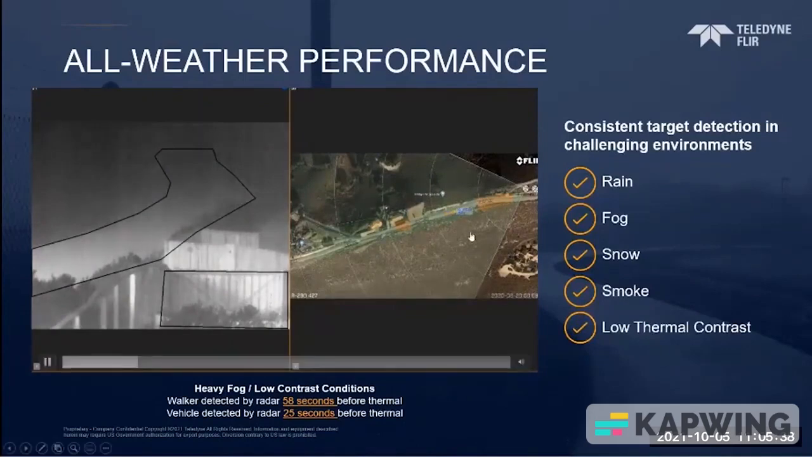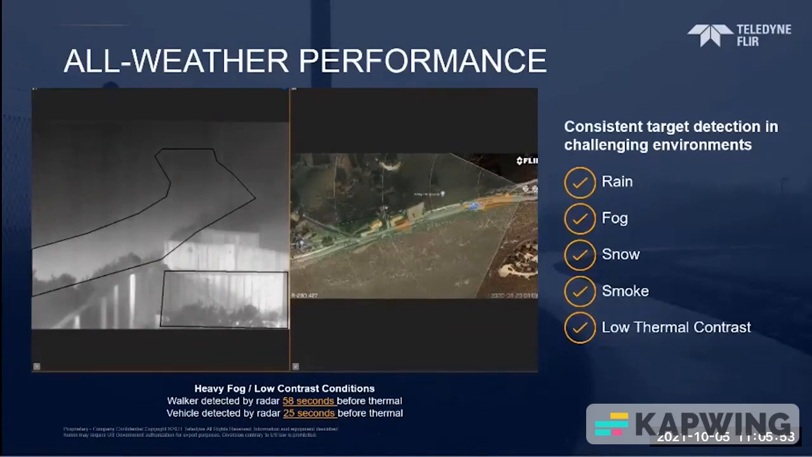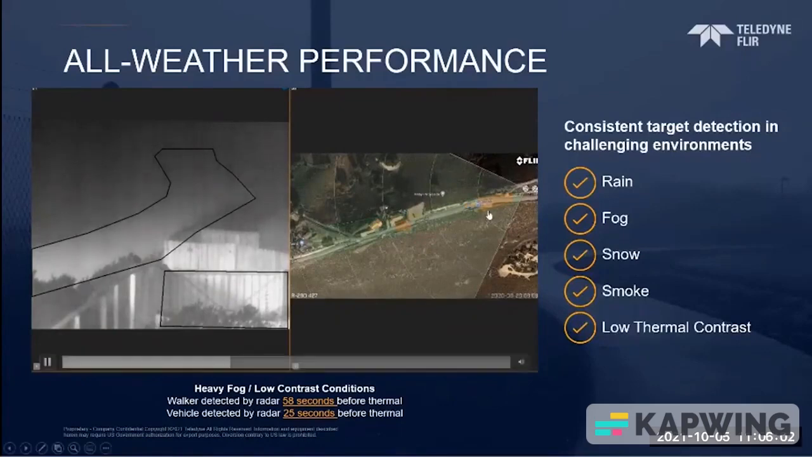Now, if you look at the right-hand side of the screen, you can see the individual already being tracked by the radar. And if you watch over here in the thermal image, that individual will pop up shortly. So just give it a couple of seconds and we'll see, at about 58 seconds after the radar picked up the individual, that individual will now be in the scene. So again, getting a little bit closer here.